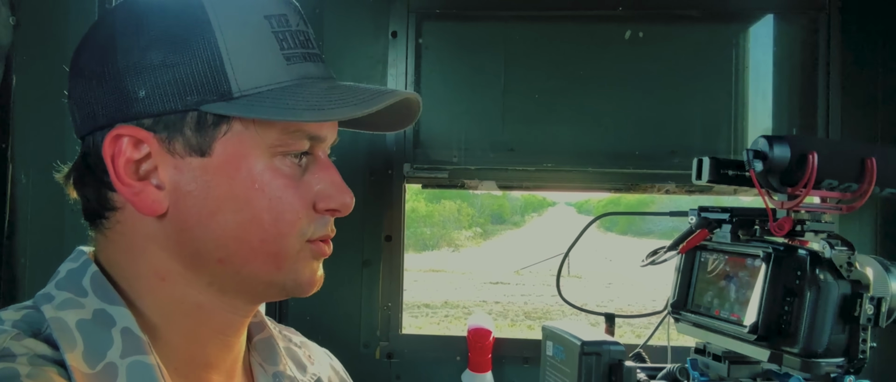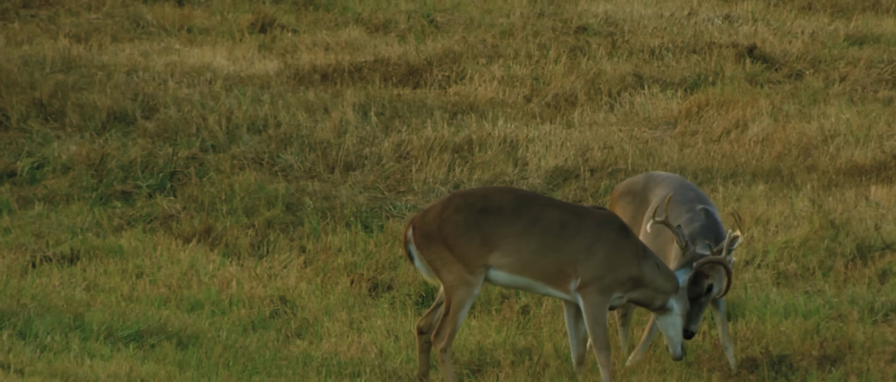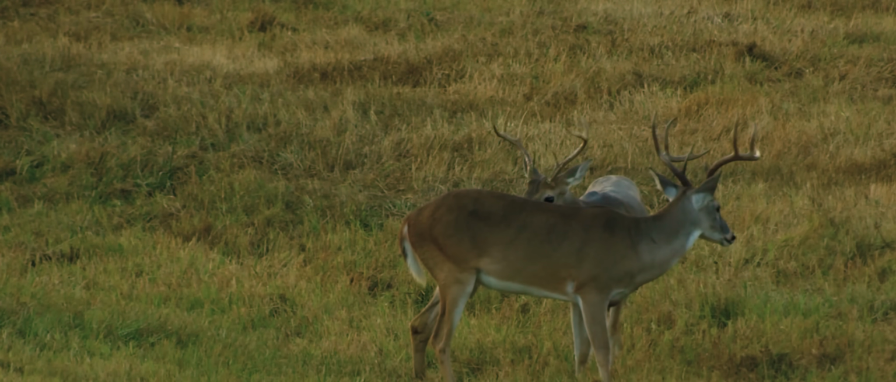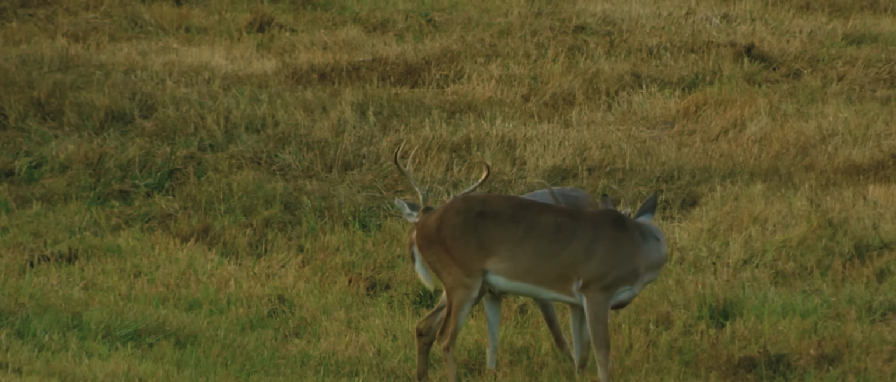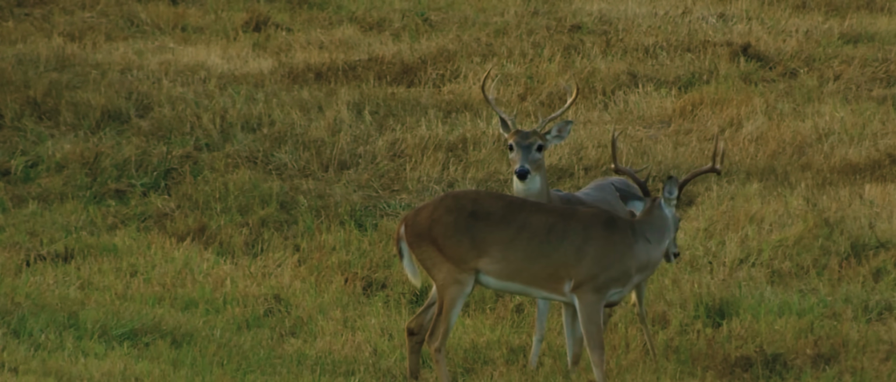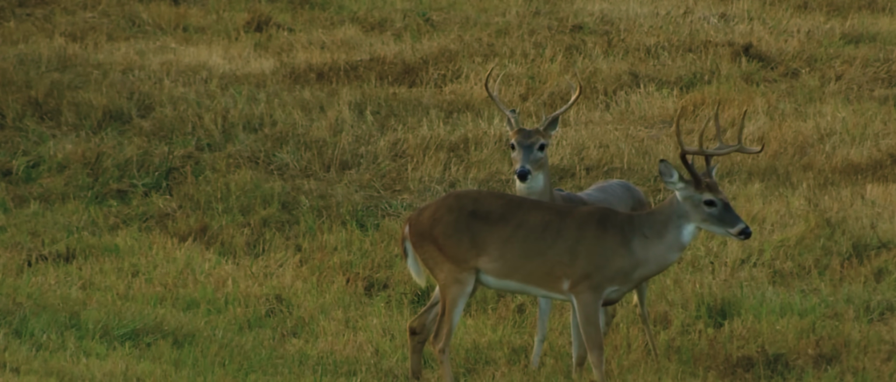See, these deer are supposed to rut pretty early here, and I think we're in the beginning of it, because now he's tussling with that young buck too. I don't think we're in full rut yet, but I think we're in pre-rut. You can tell by their attitudes. For those of you that are paying close attention to this video, in the corner I've got a crossbow.